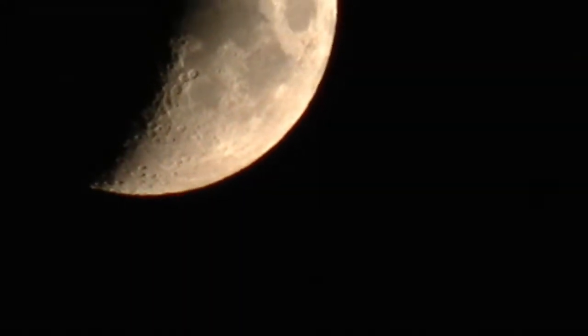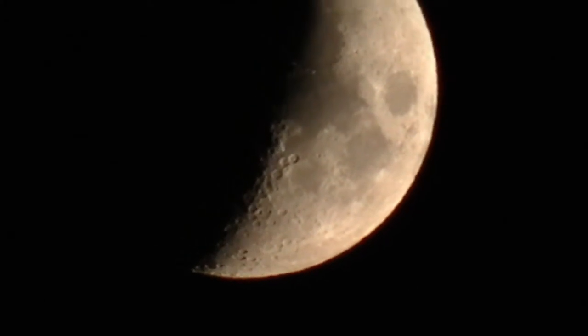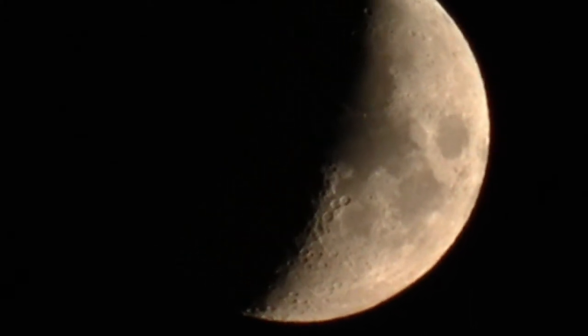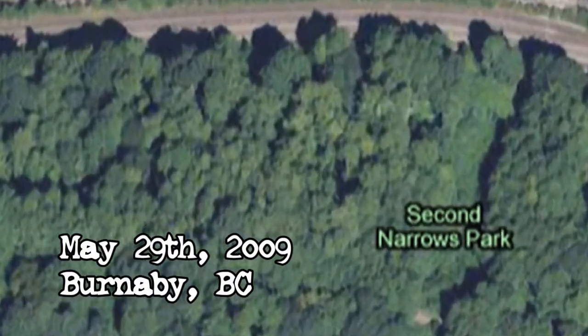In my previous video, we were looking at rods imaged with an infrared camera. Now let's take a deeper look into my catalog for more comparative images. On May 29th, 2009, I was at the Second Narrows Park in North Burnaby shooting 60 fields per second infrared, and this blob of light appeared and streaked across the screen. If we slow that down, you can see that movement from the right side, lower right, through the center and into the upper left side of the screen, this small bundle of light moving across the field of view.